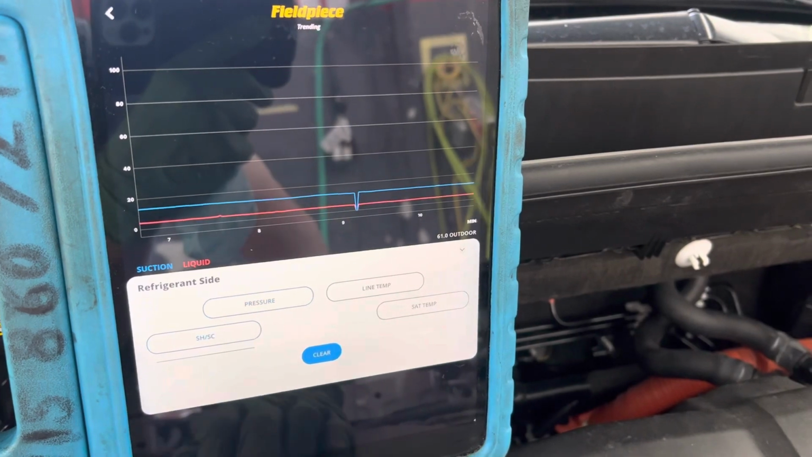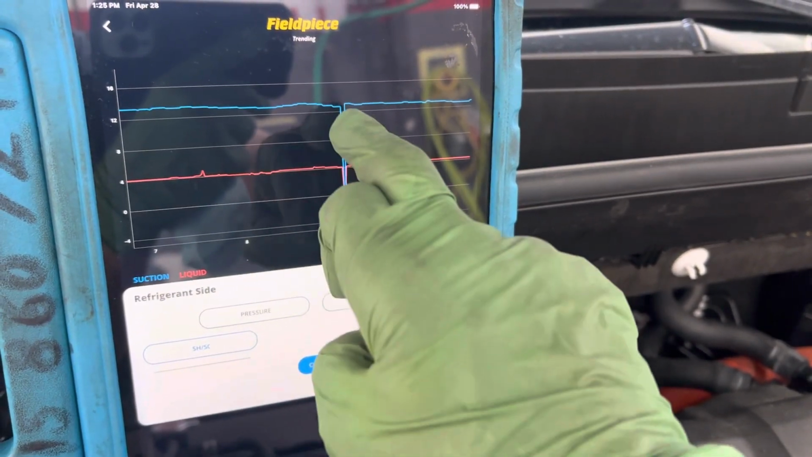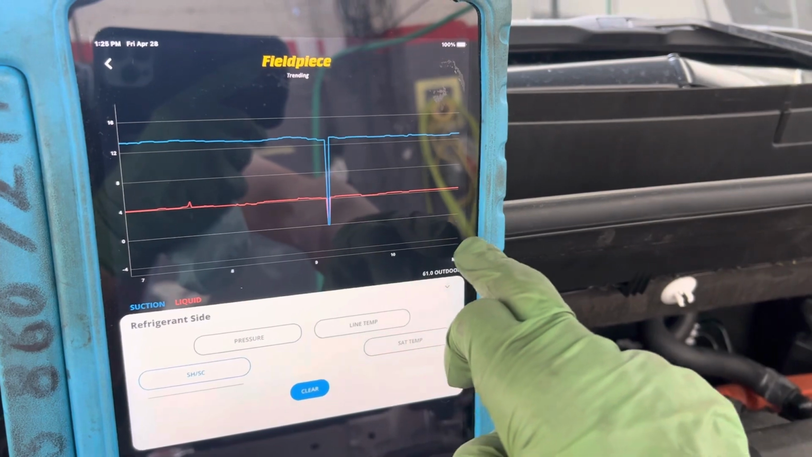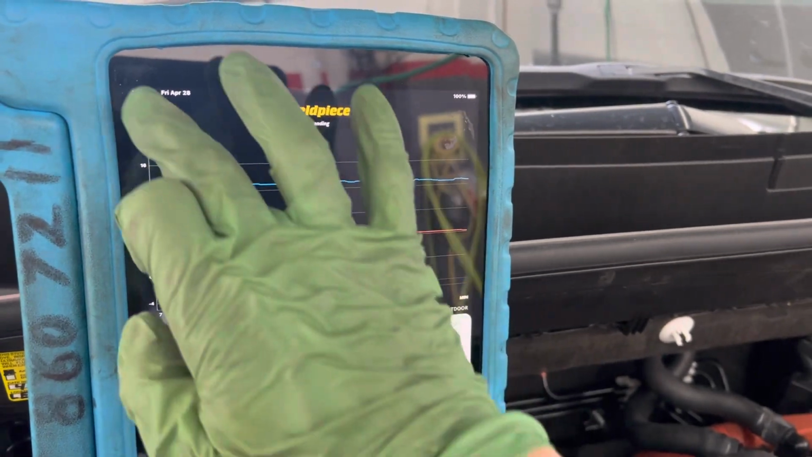Let's take our superheat and subcooling. Look at that. Completely straight. There was one glitch. I guess it turned off or something happened right there. But other than that, the entire time for the last 10 going into 11 minutes, superheat and subcooling have been held really steady.